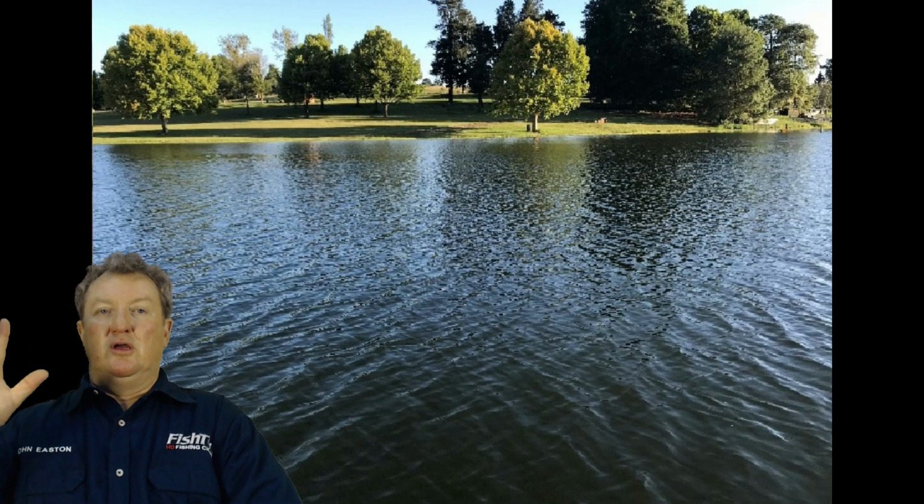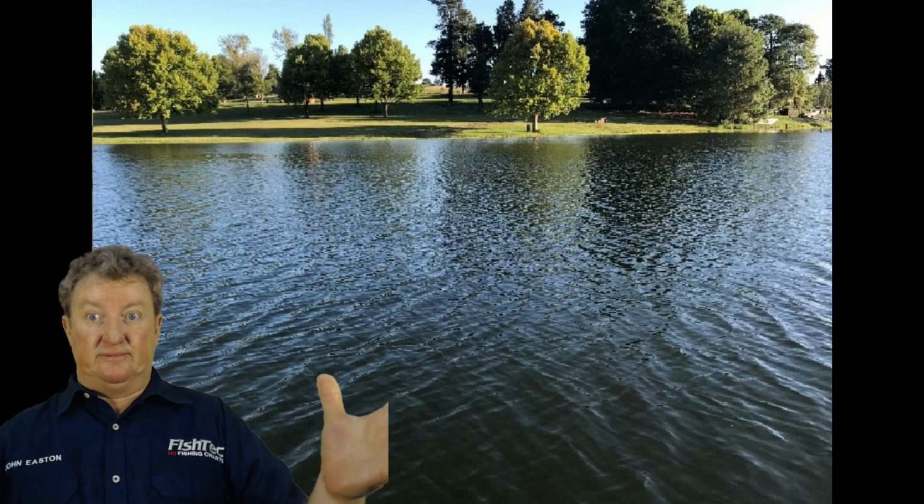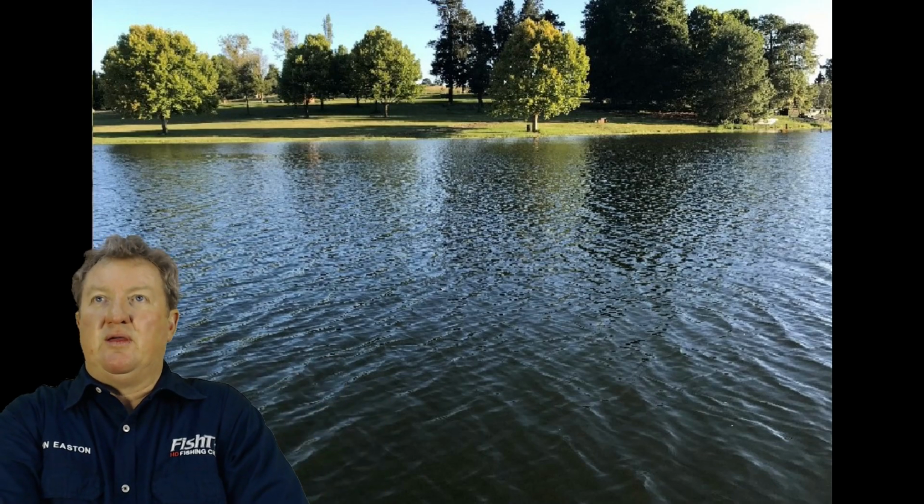Okay, so there's a couple of hundred, so they're very good. A good few hundred. So it's not like it's one or two or something. But let's just have a look at how this will make a difference to the fishing.